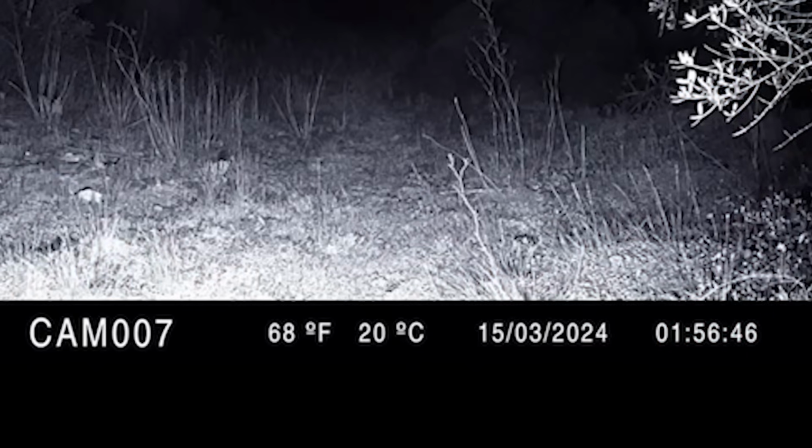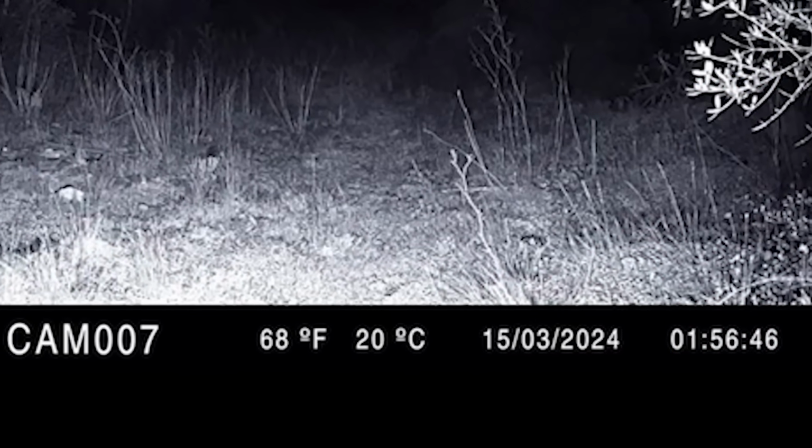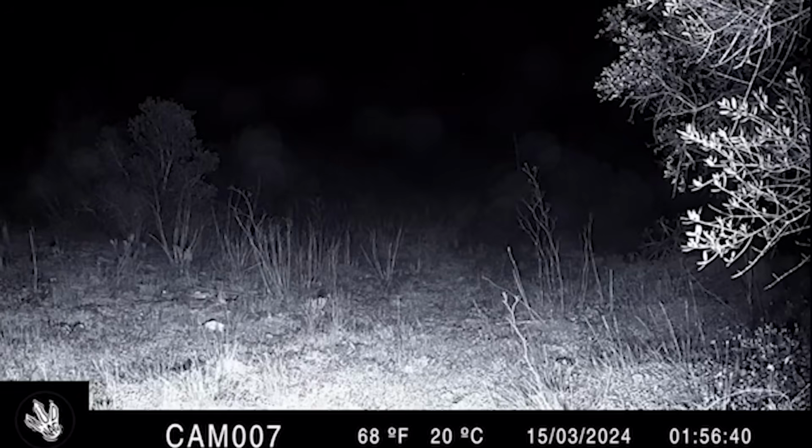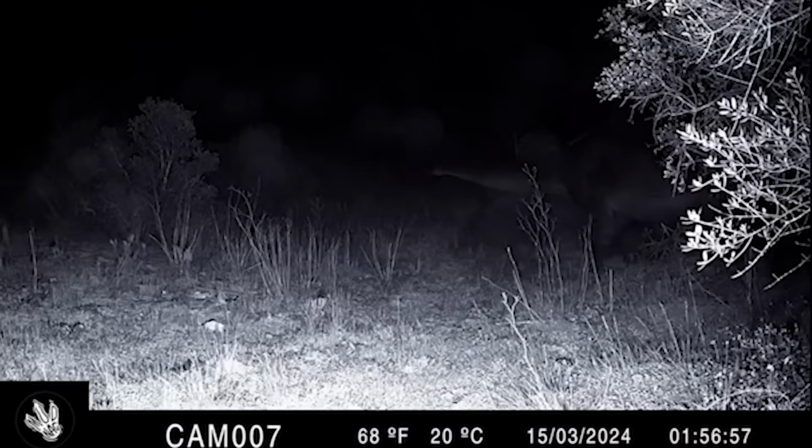The date and timestamp on this video show that it was taken around 1:56 a.m. on March 15th of this year. It starts off with just the typical trail cam setup, but you can hear something as it walks into frame. Suddenly, we see a creature with a long neck begin to enter. Its lumbering steps can be heard as it continues on, and once it's fully in frame, it is clear as